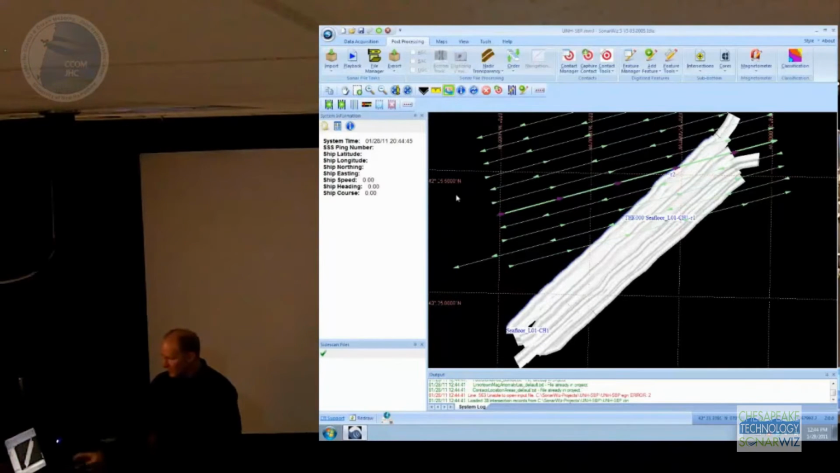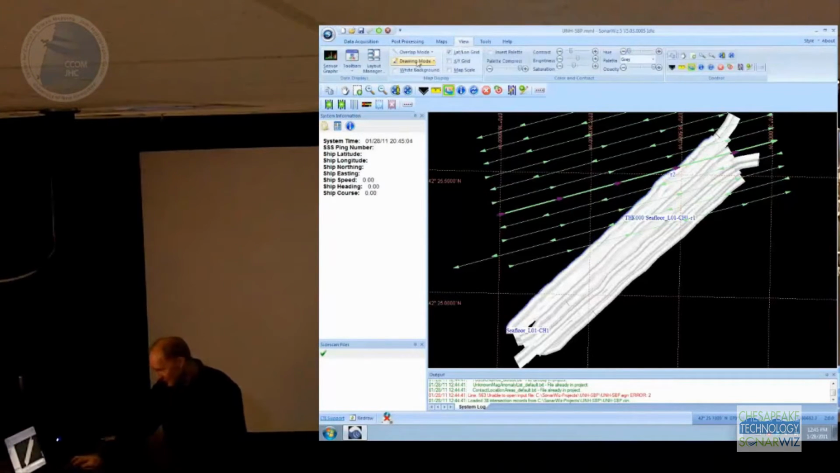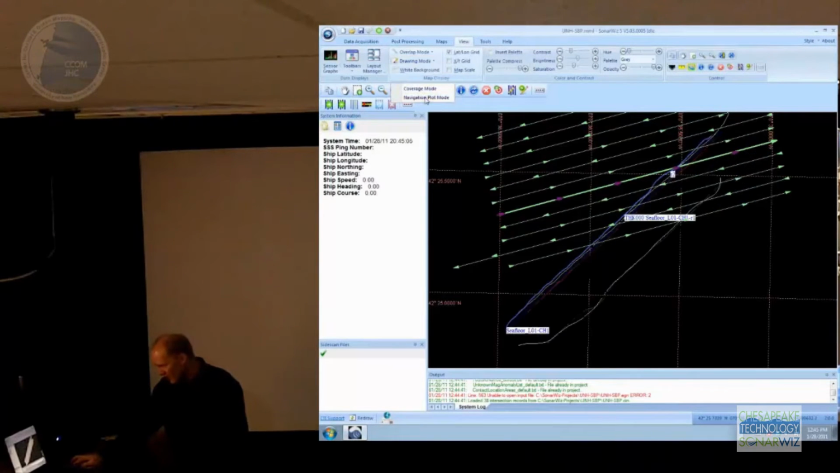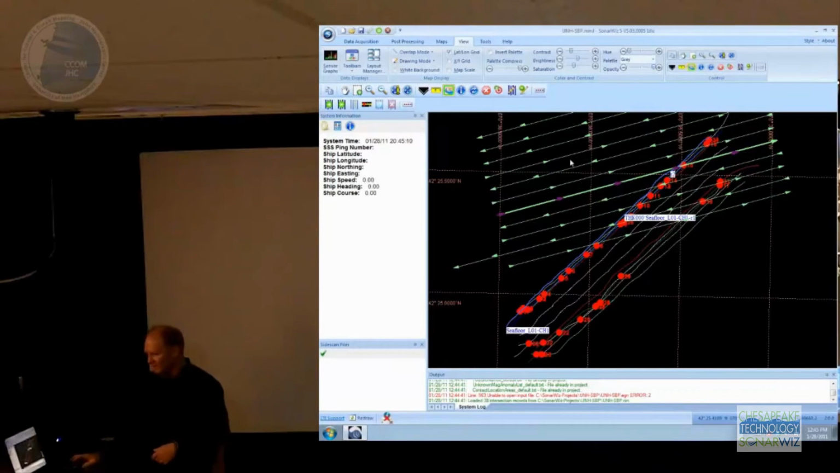So I've got a project that I opened already and been playing around with. This is a data set from the Benthos Chirp 3, and currently what it does, you can look at data this way. It's taken the vertical ribbon of data and flipped it up into the horizontal plane. So you're looking at sub-bottom data edge on. That gets some people all upset, looking at it that way. So if you don't like to look at it that way, you can choose the navigation plot mode, and now you're just looking at the navigation data, okay?